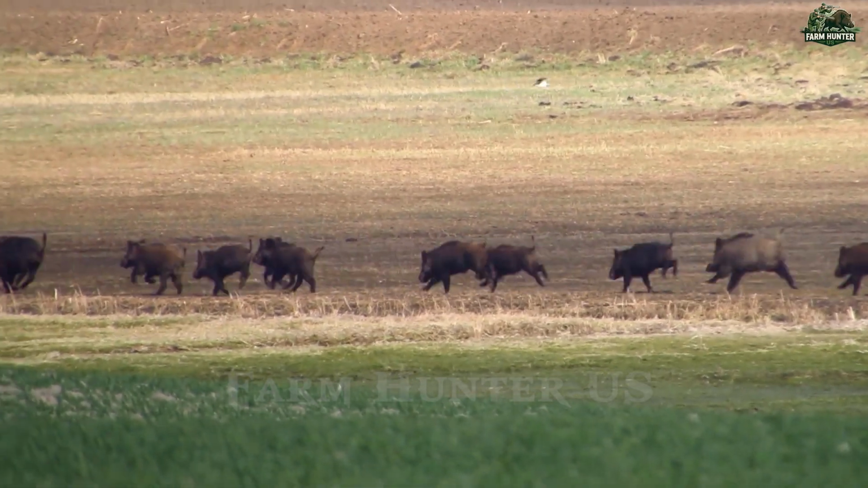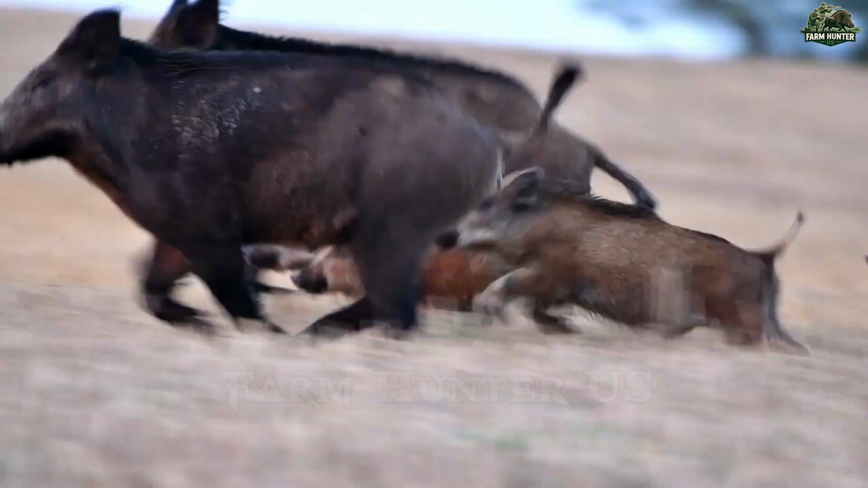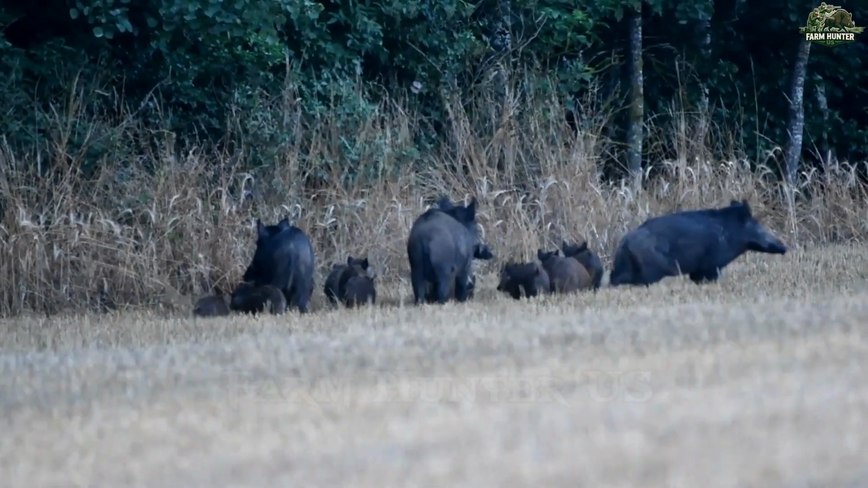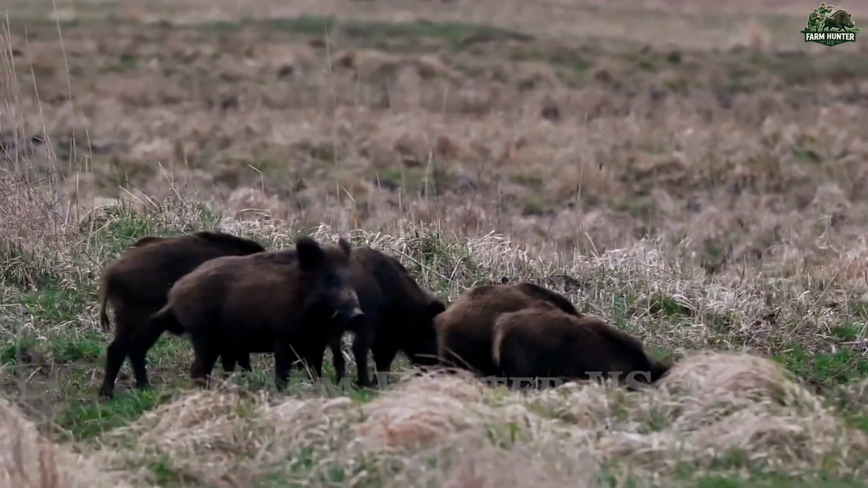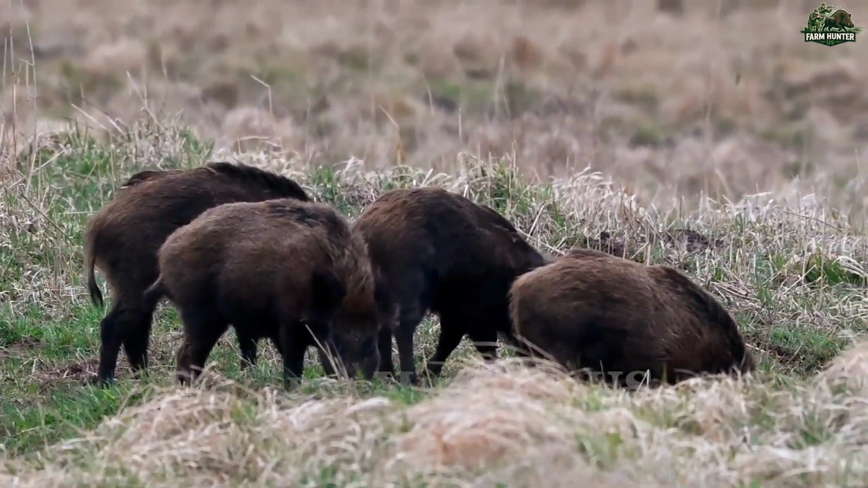Not many people think of Wisconsin when they picture wild hog country, but that's exactly what it's becoming. These animals aren't native to the state, yet their population is growing fast, fueled by warmer summers and shifting climate patterns. Originally brought to the US centuries ago, wild hogs have since bred with domestic pigs, creating a hybrid that's tougher, smarter, and far more destructive.